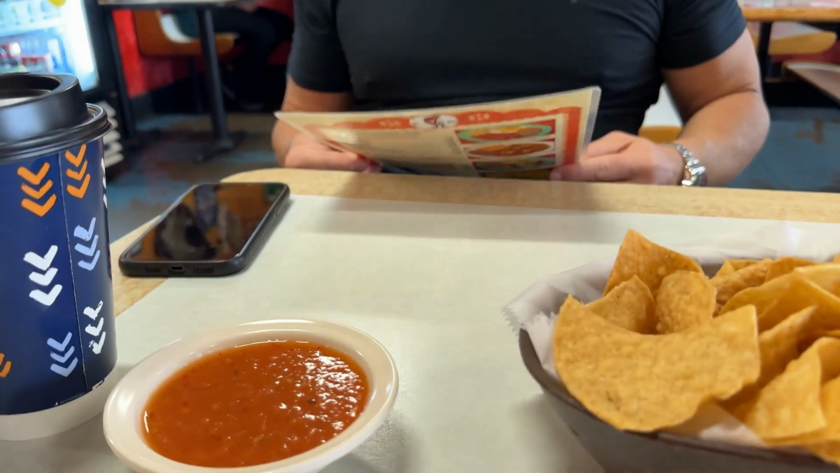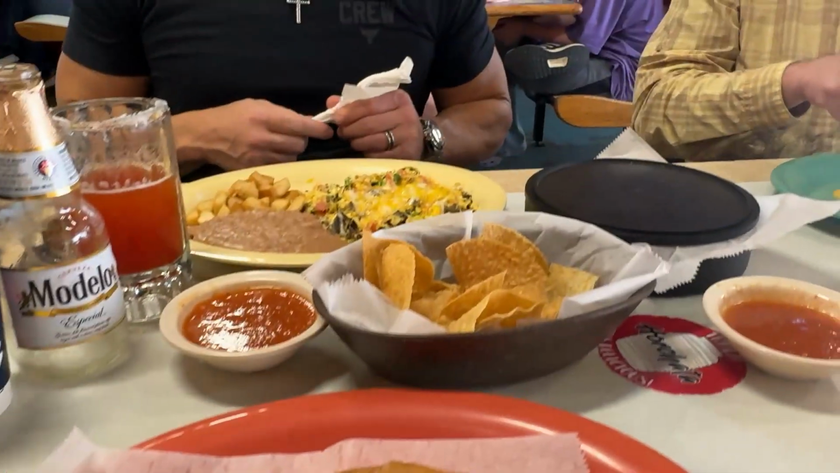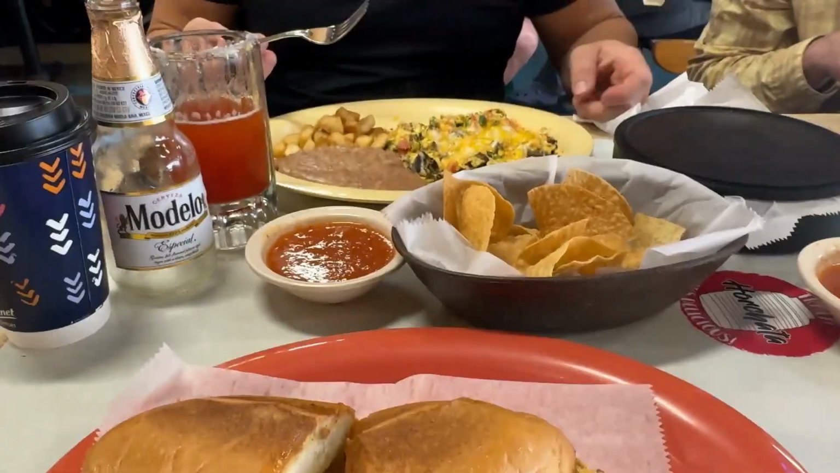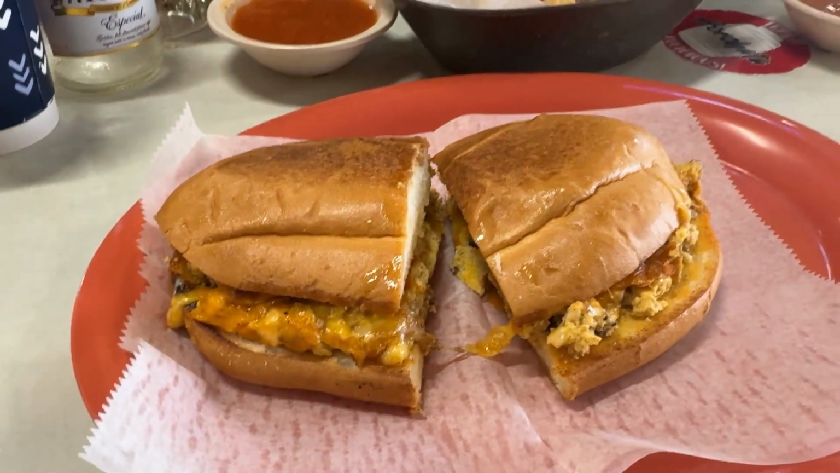Let's go. Steve hasn't gotten to his drink yet, but he's having a michelada. Yeah, tomato juice and beer. It's for a hangover, but I don't have a hangover. It's how he builds those guns on him. Breakfast is served. Looks sort of like dinner. Sure looks good though.